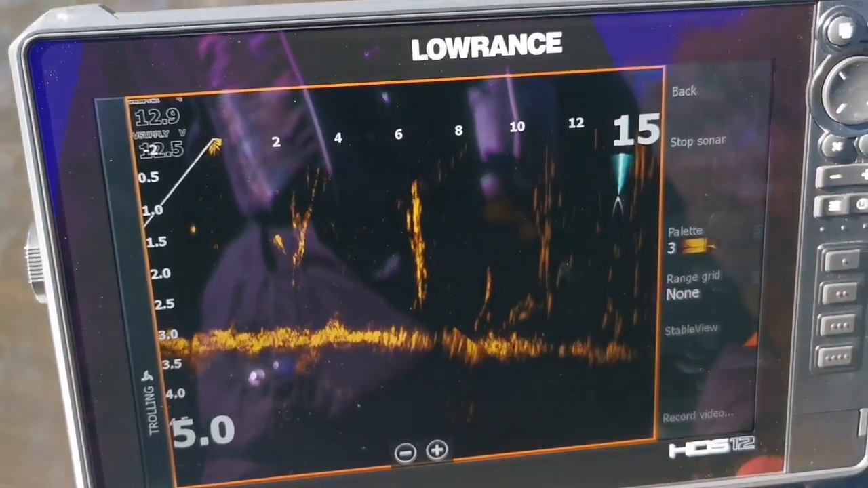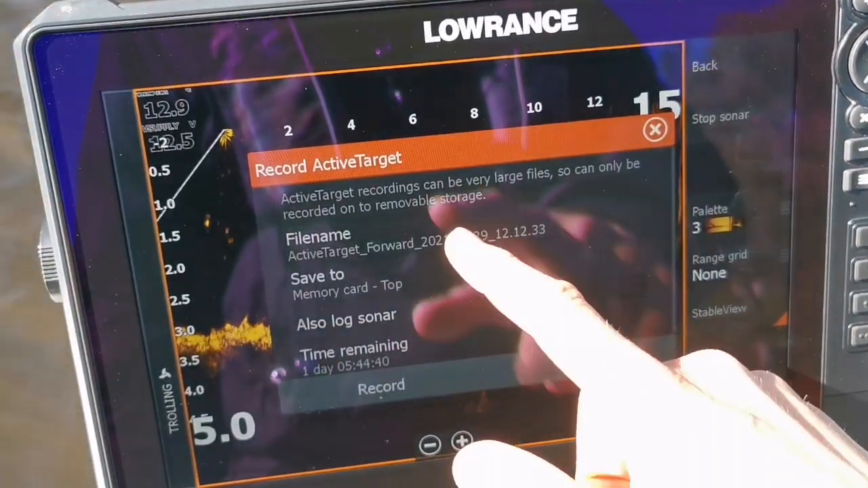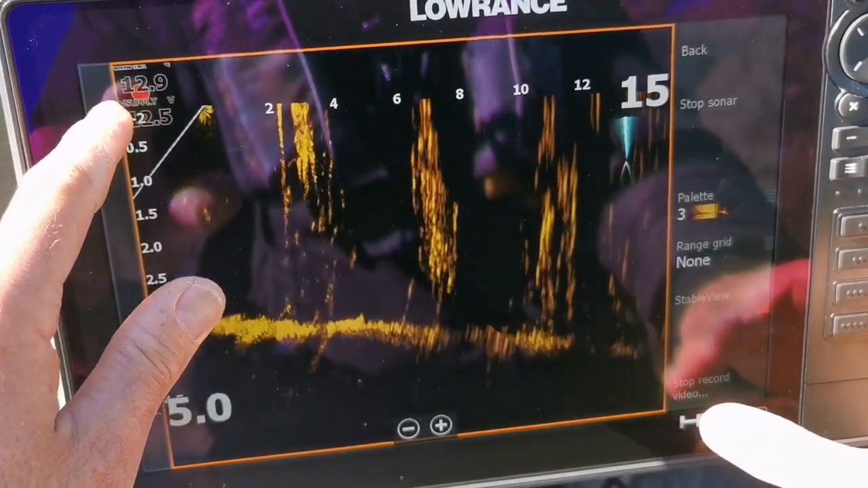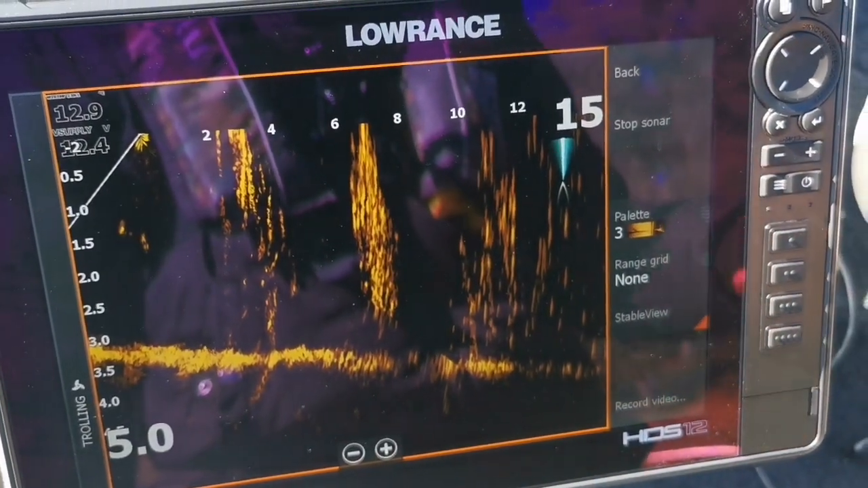And record video. So if you want to record your screen, you can hit the record button, select the card you want to record it to, and hit record. And it's as simple as a red light popping up here showing it's recording, stopping it, and it's stopped, and that will save onto your card.